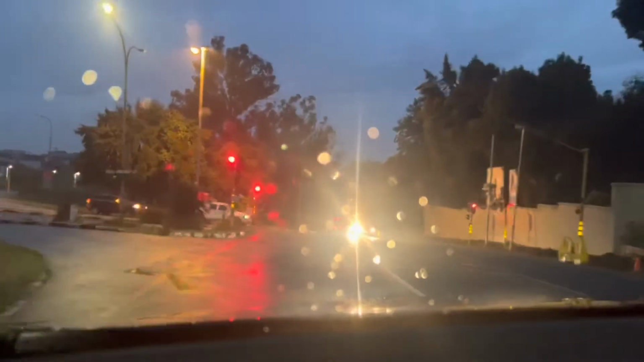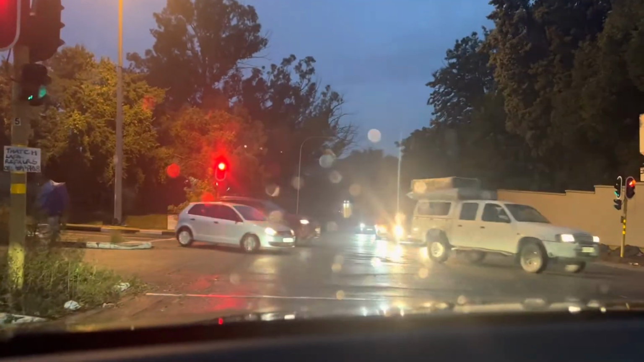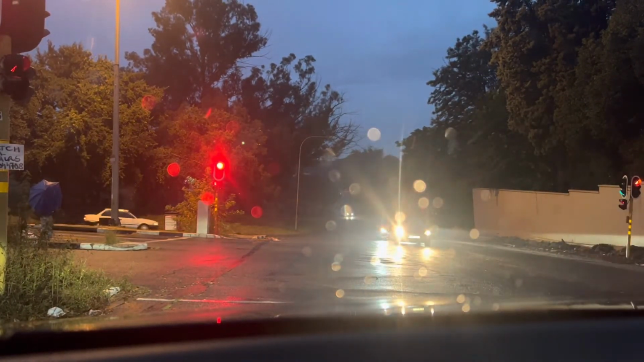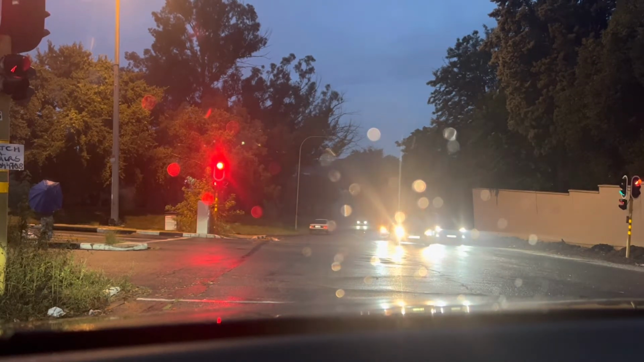It was drizzling a bit. I thought we were going to have a heavy rain on that day. People are behaving so far.